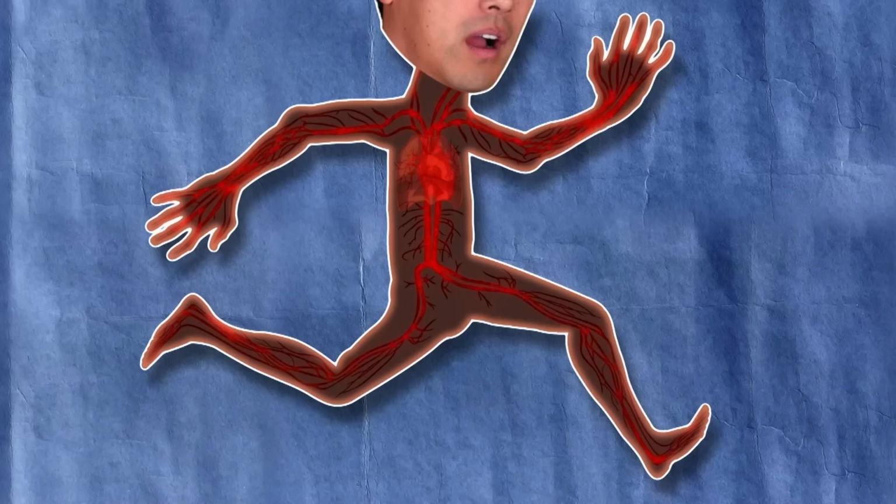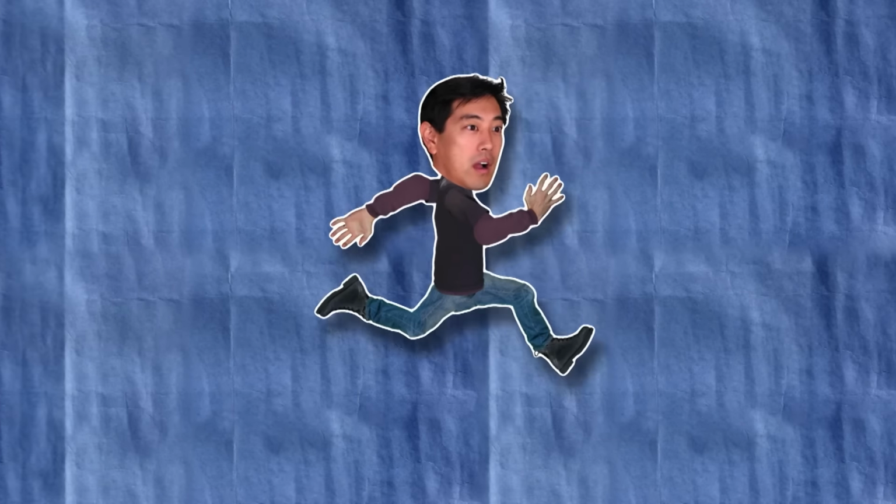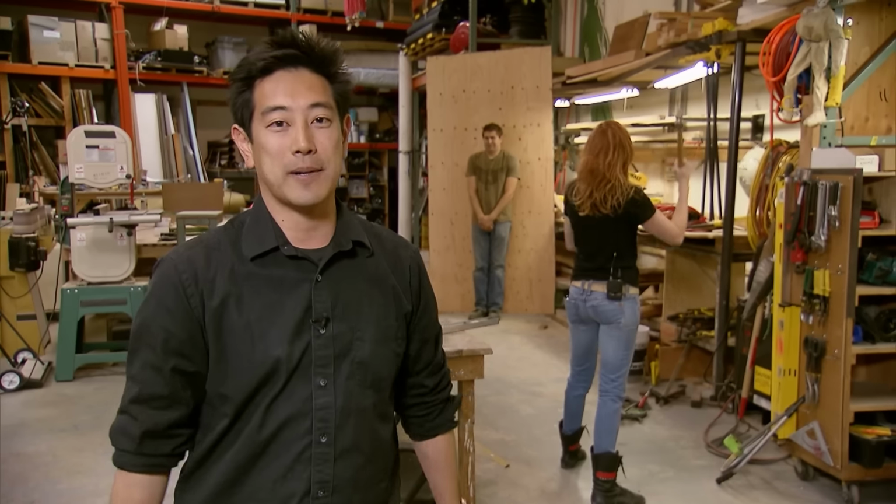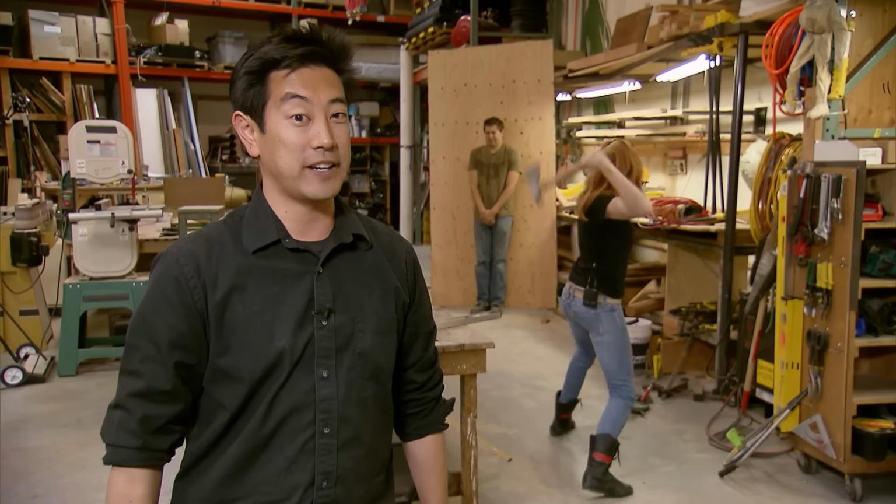And a number of things happen, but the important one for us is that the blood vessels constrict, forcing blood towards the major muscle groups, the ones that you might use for fighting or running away. What that does is it takes blood away from the extremities, which normally the blood warms the extremities. So you could actually experience cold hands or cold feet.